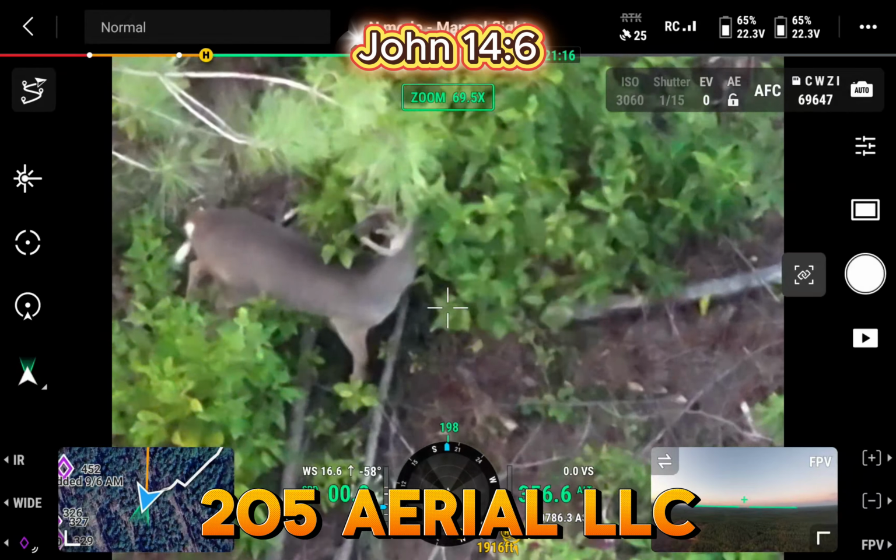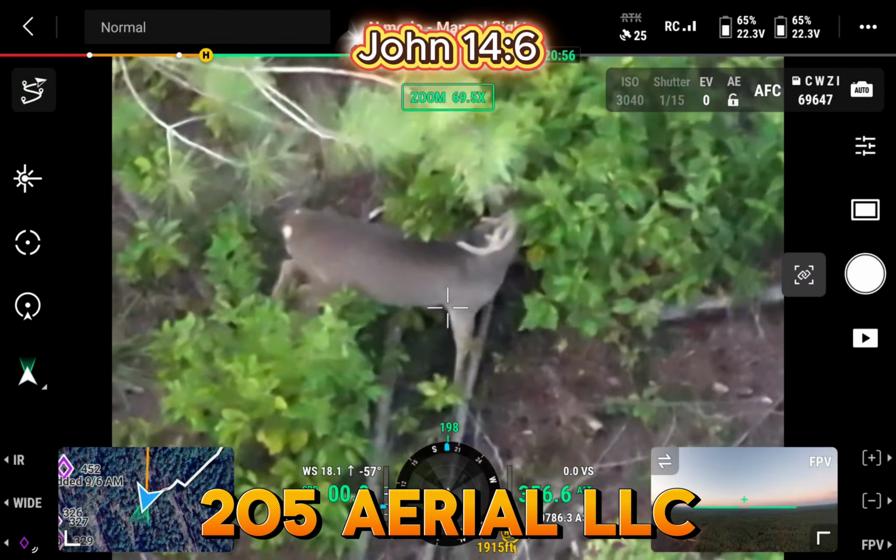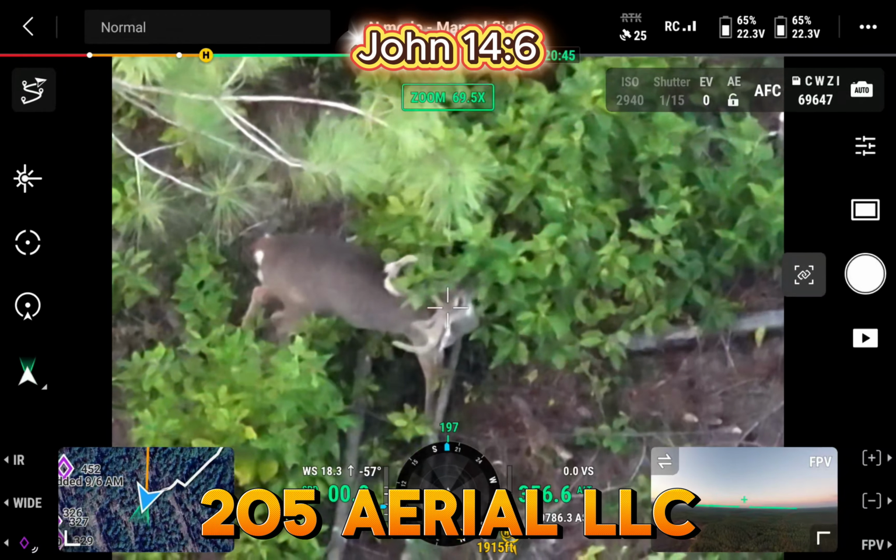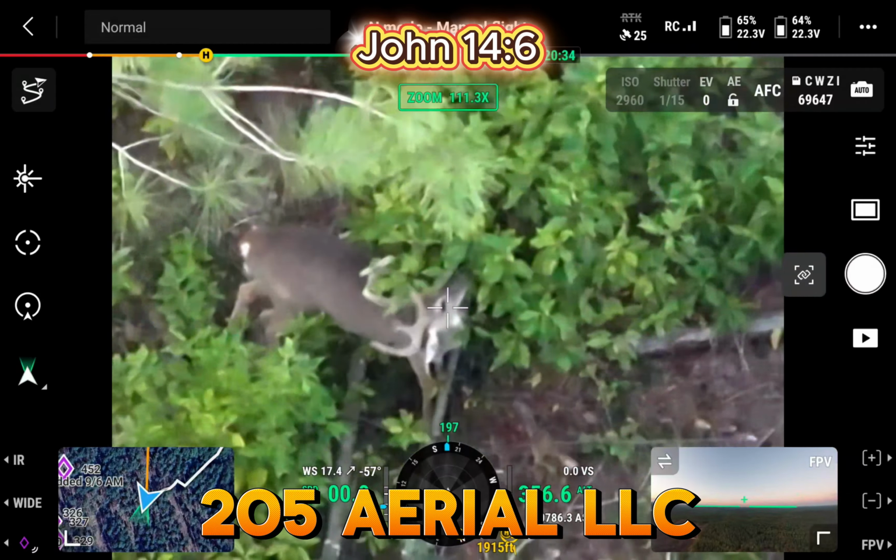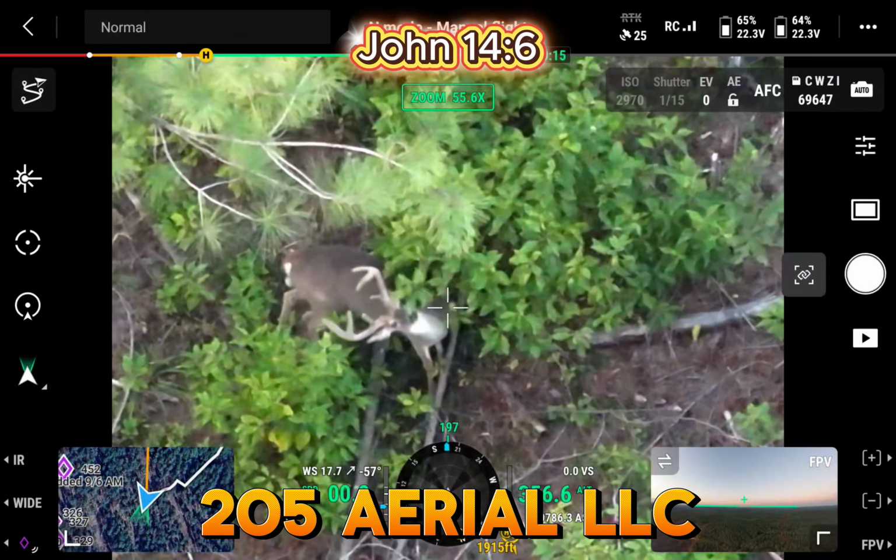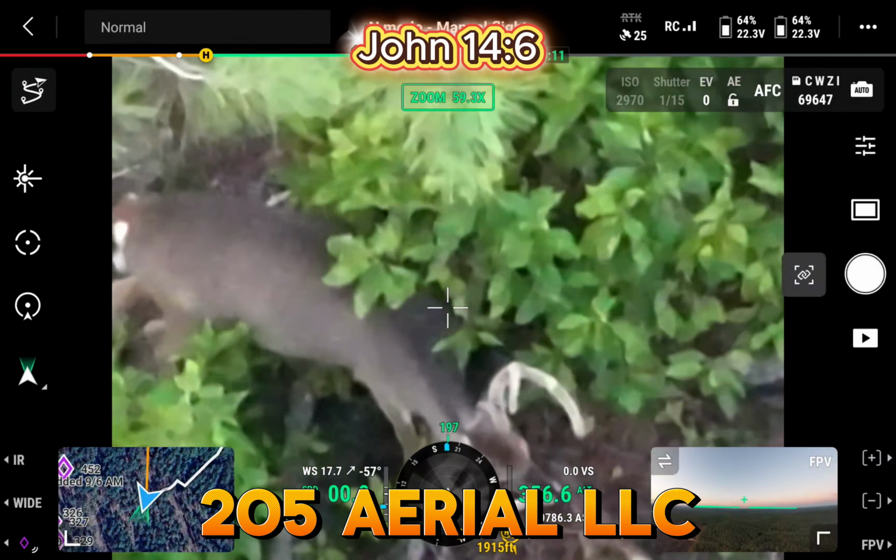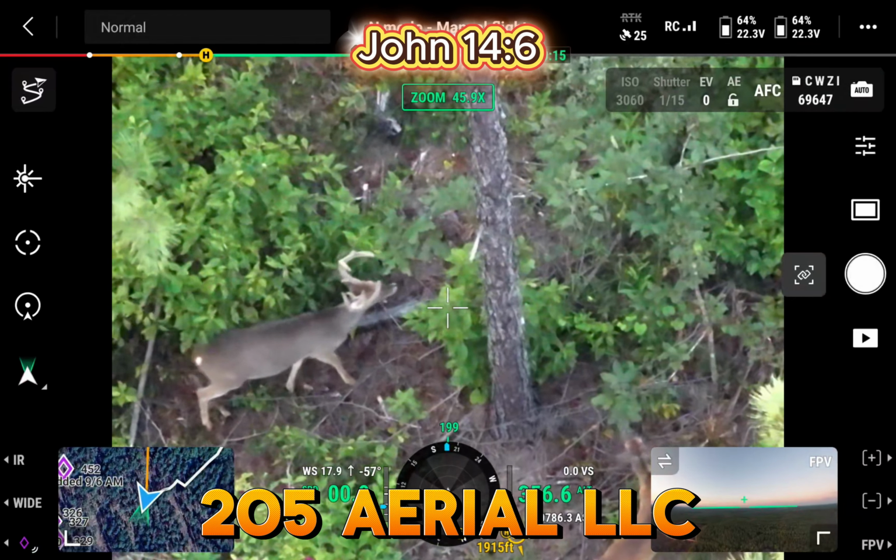Not a bad buck right there. I think this is the one that I normally see with the 10-point. I normally see those 2 deer together, and I apologize, we're still kind of in low light. Right now the sun just came up a few minutes ago. I prefer to get here right at daybreak.